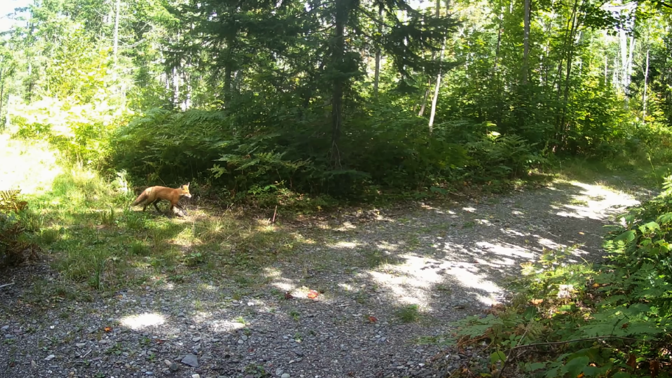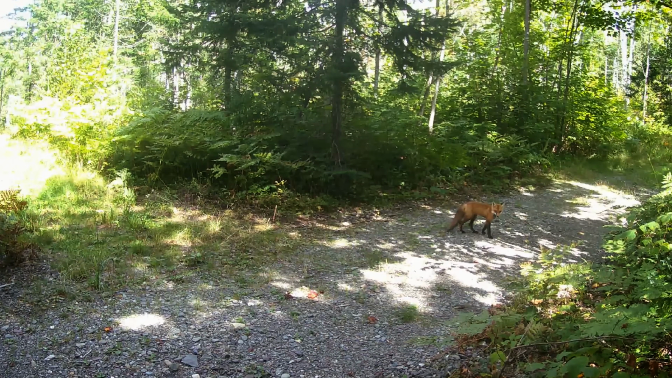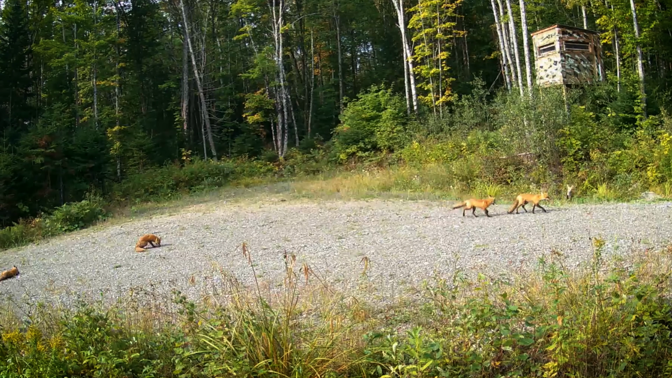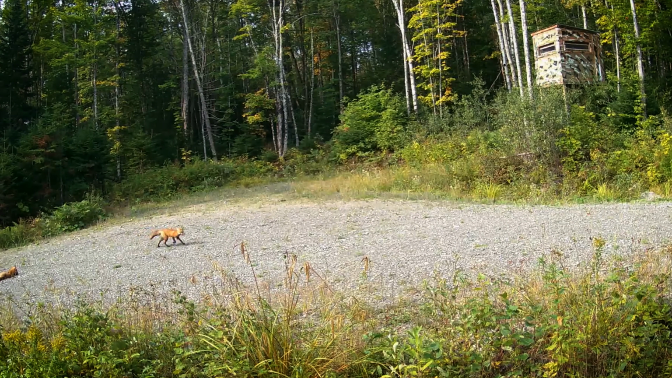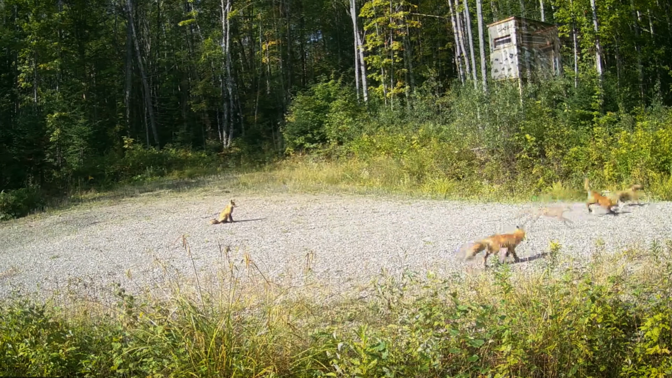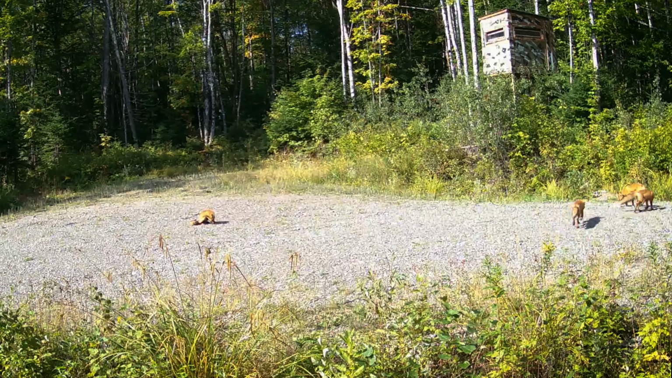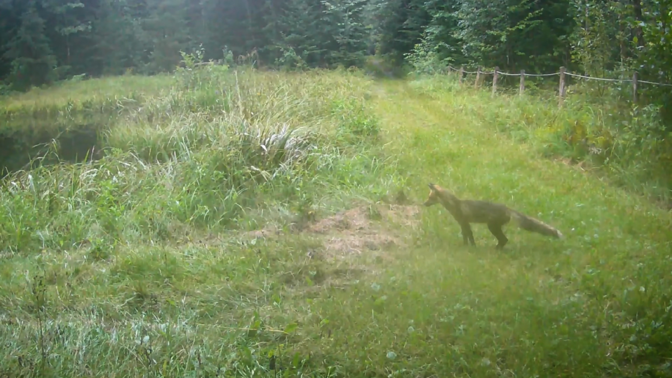Survivorship numbers for red foxes is a little all over the place, considering some live in the middle of the city and some live in the middle of nowhere. So I've seen survivorship numbers as low as 20% and some as high as 50% for red foxes around this age. But for this group, having at least 4 of the 5 kids survive means a very solid 80% survivorship, and I think that's a testament to the parenting skill of both of the adults.